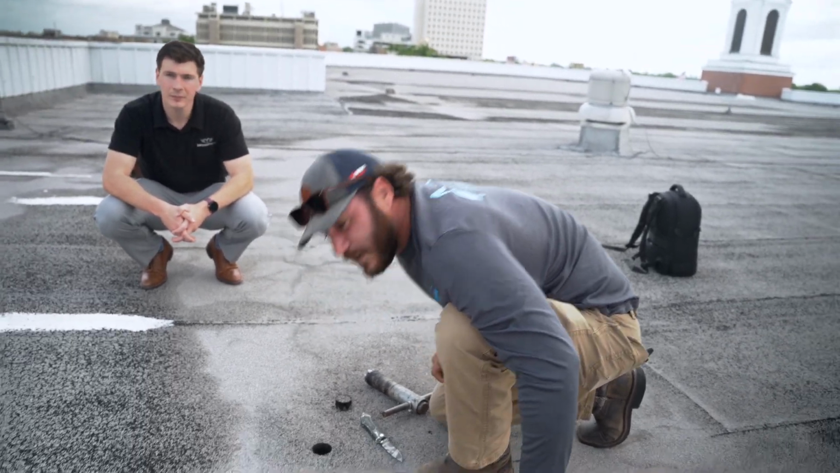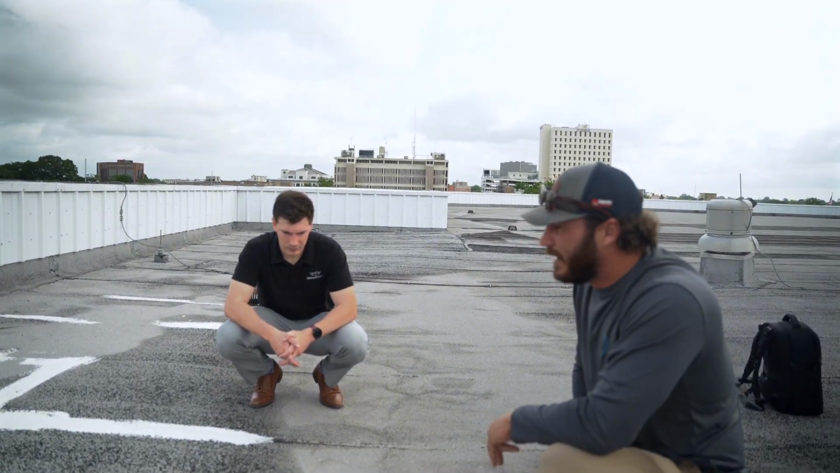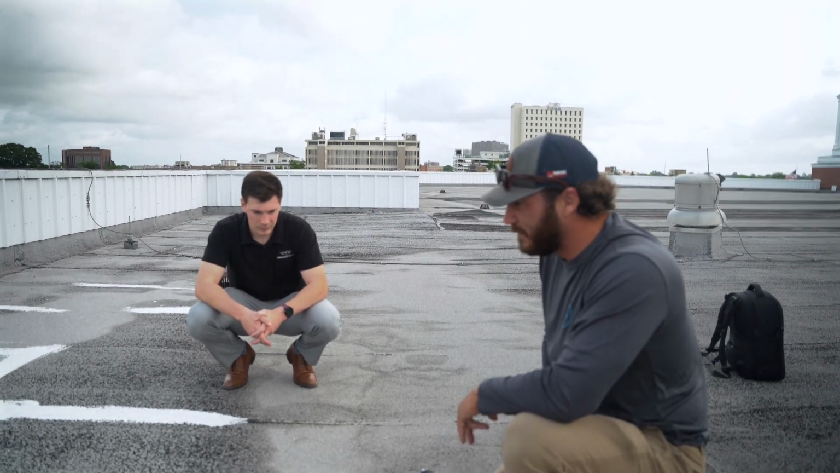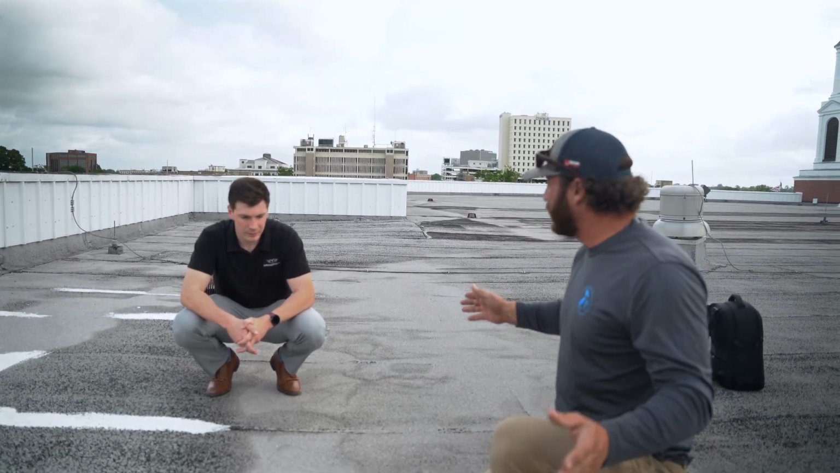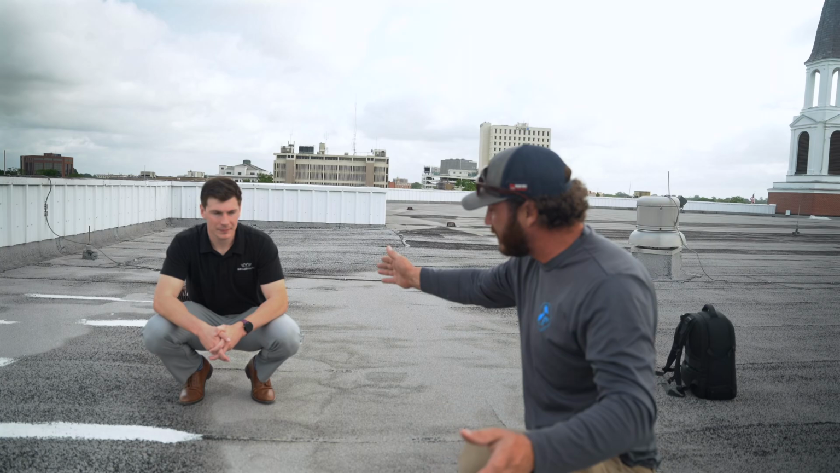So let me ask you this, before we did a thermal, what was your process for identifying this needle in the haystack situation? With a roof this size, and even at this area, this roof has a structural slope, and the evidence of what goes on here looks normal on a roof this age. Your water is going to run this way, it's going to hit your taper crickets, and it's going to run to these drains.